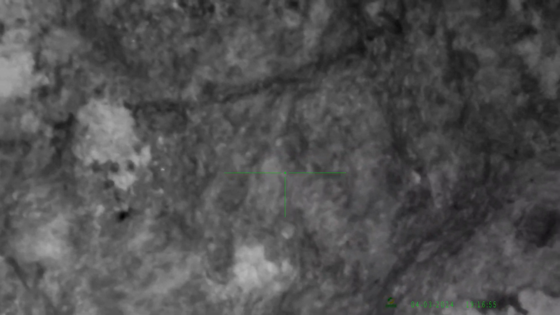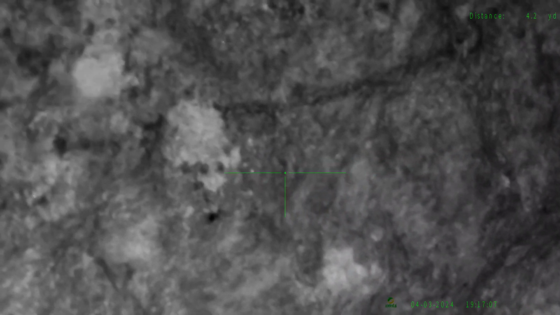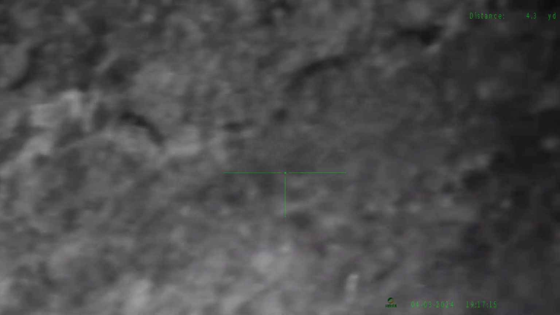Right, so this little clip I just want to show you, it's not going to be in focus perfectly because it takes the IR off, but if I press the rangefinder you can see there I'm down to 4 yards, 4.2 yards. Gradually move it out, it'll come back in focus.